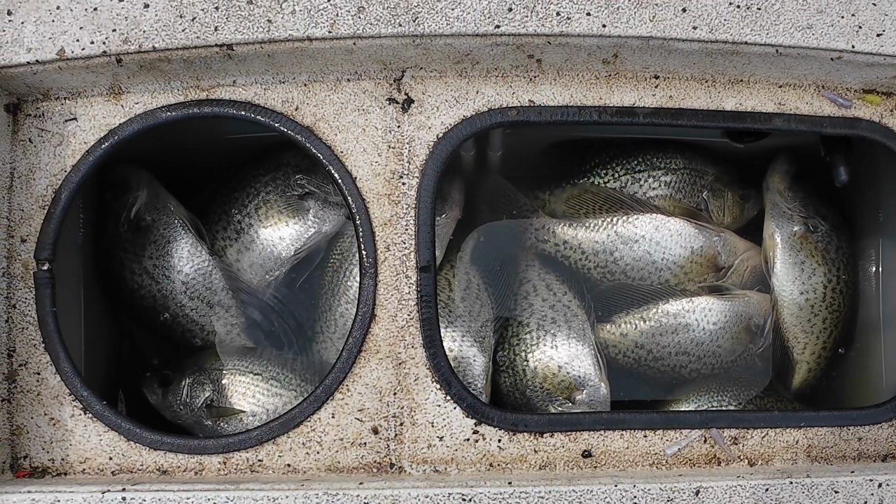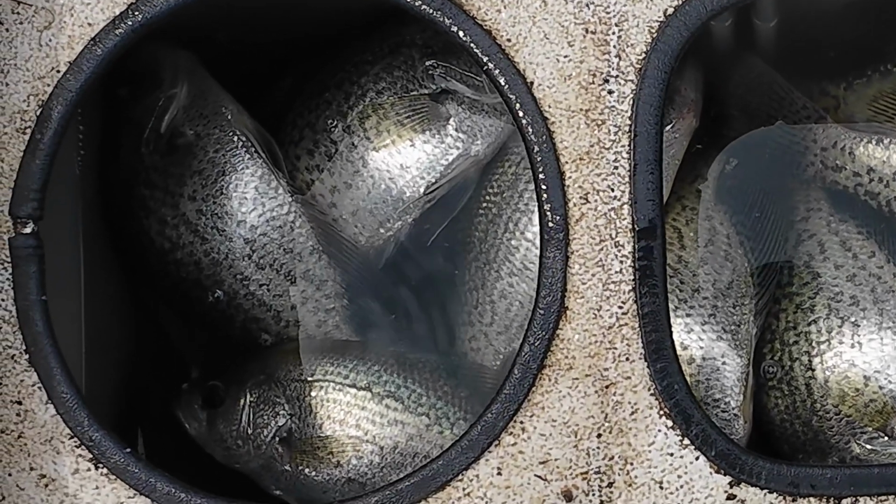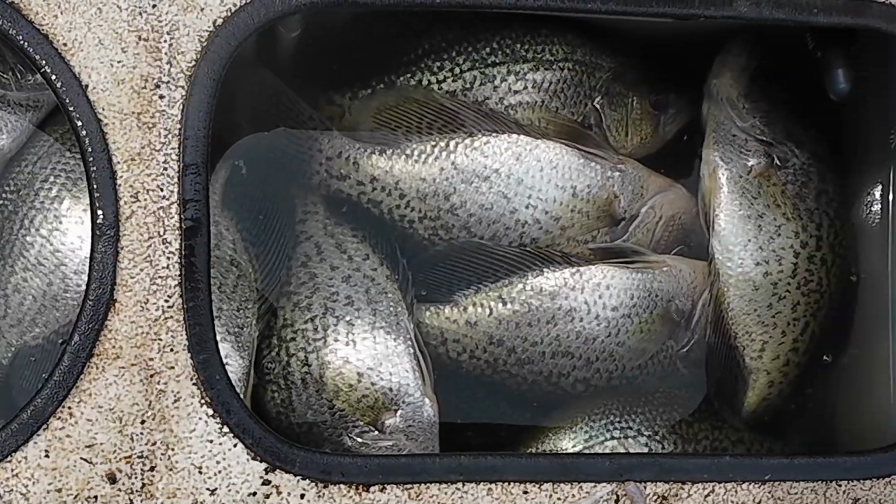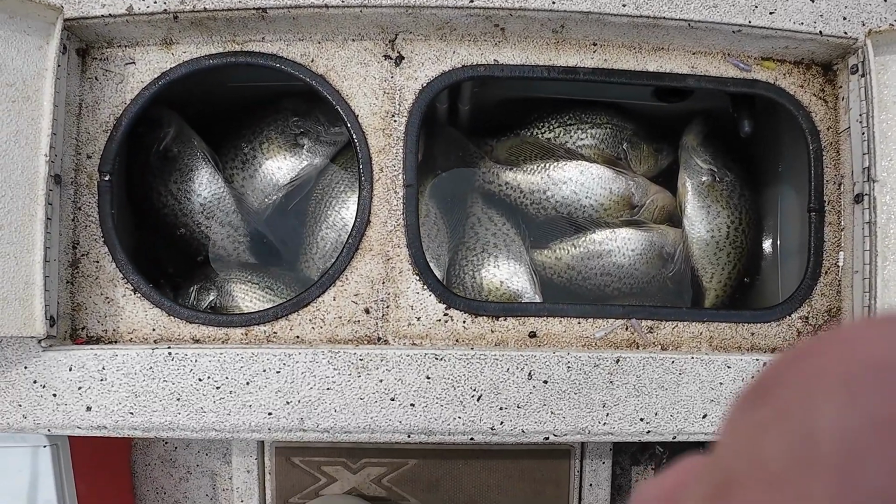I think I got 13 or 14 in there. I'm gonna go clean them. Call it a day. Woo, man, it is hot out here. I fished for a couple hours. I caught 16, I think. Kept like 13. I'm gonna clean them and have some fish.